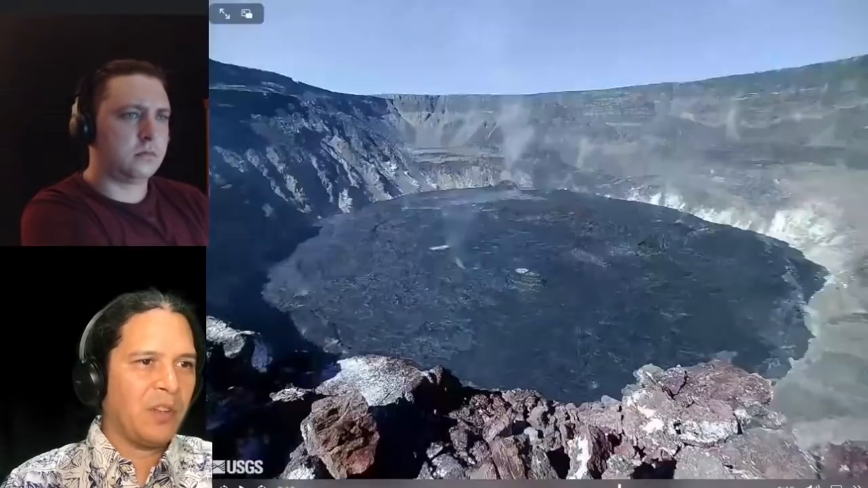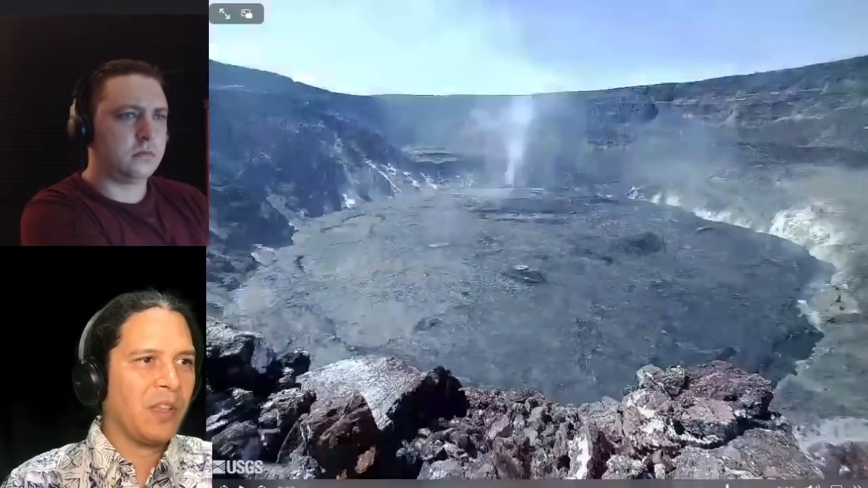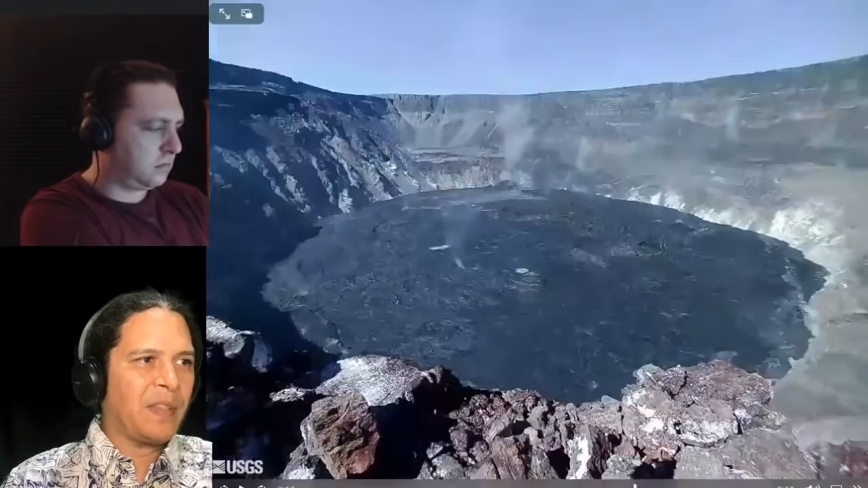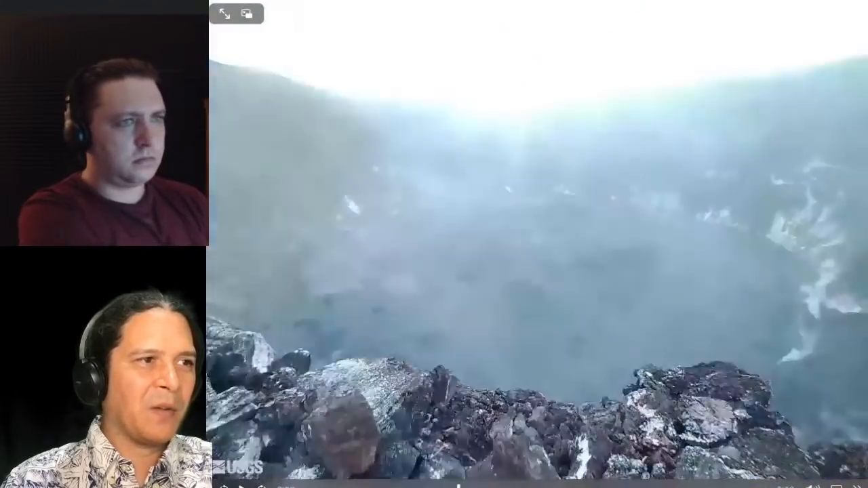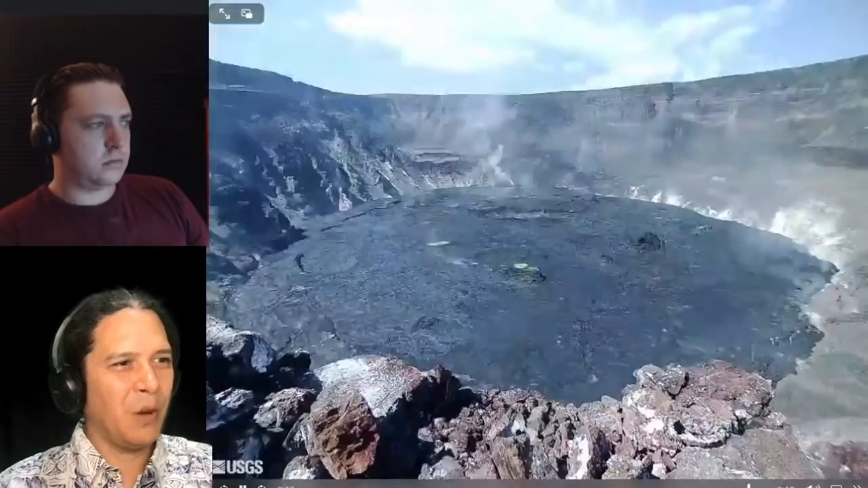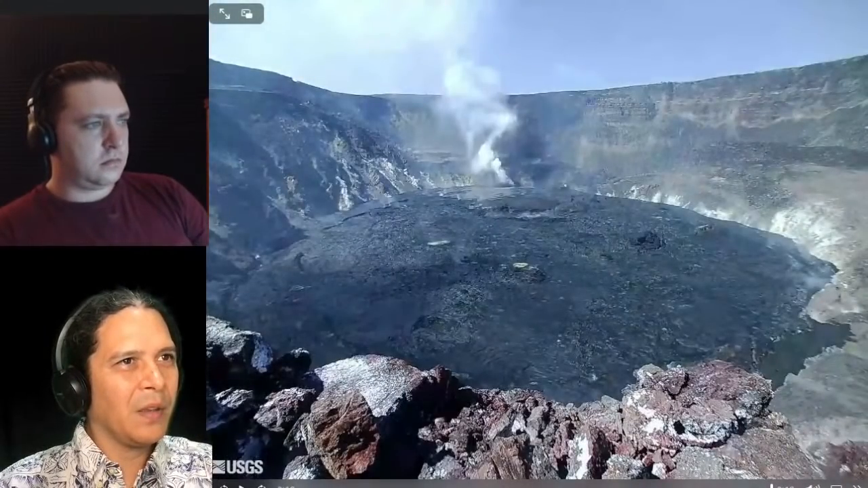Drag it back and forth a few times so you can see it a little bit more quickly. I think it's a little more impressive to see that pistoning sequence there of that crater floor lifting up and down. A pretty amazing thing to bear witness to here. All right, let's keep moving on.